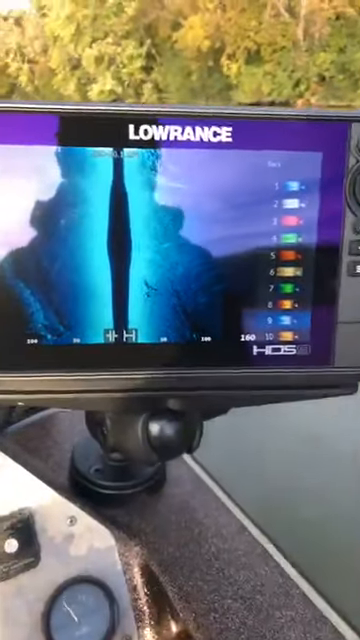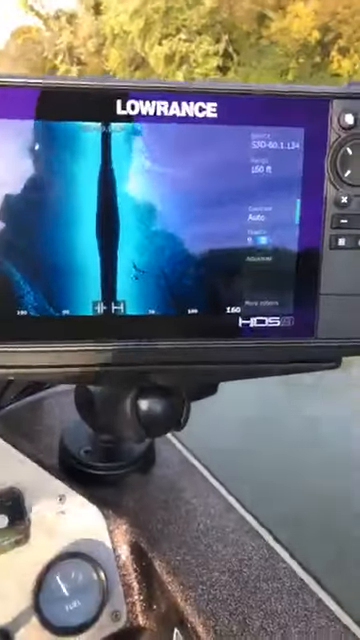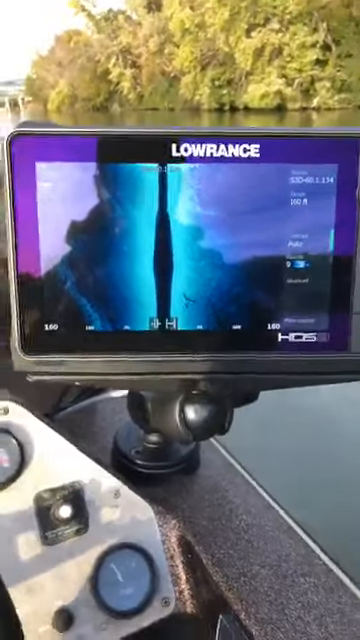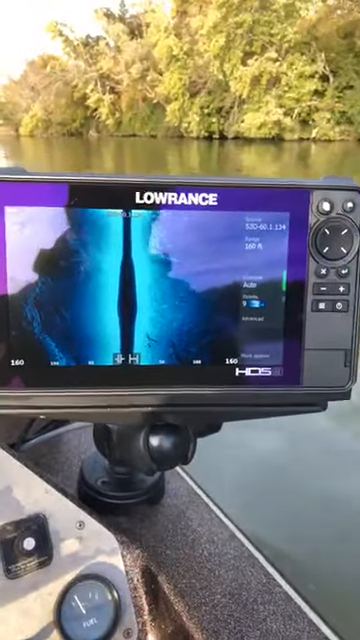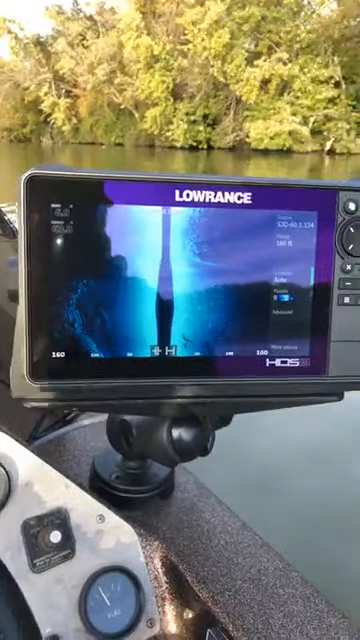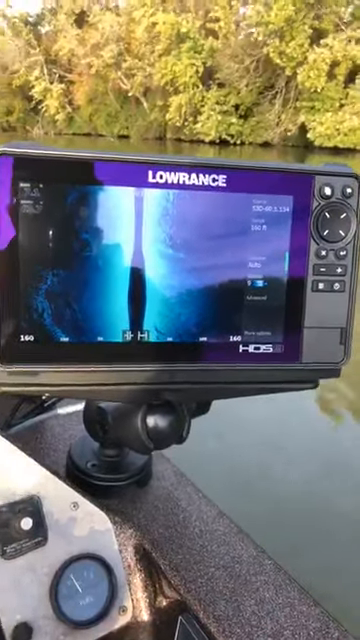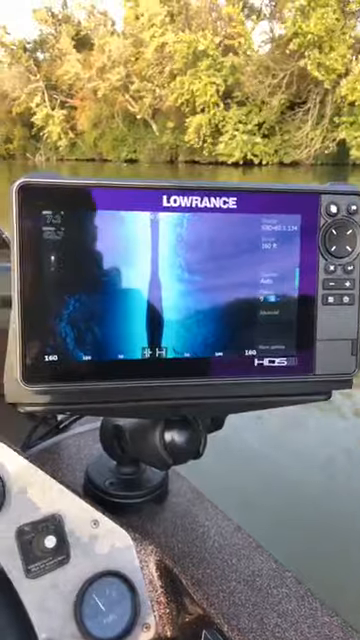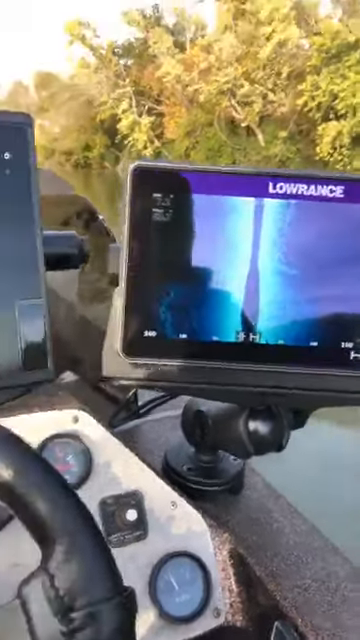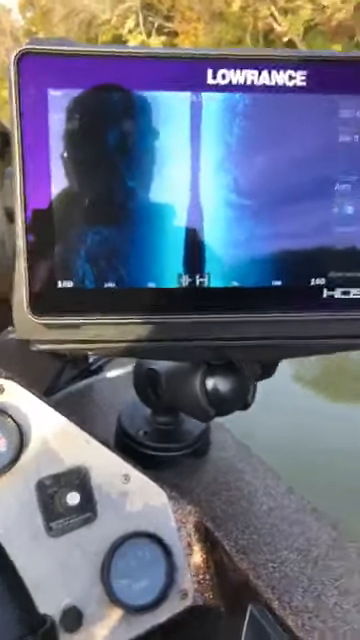One of my new favorite palettes, the blue. So this is going to come with an active imaging 3-in-1, basically an enhanced total scan. The elements are different, so you're going to get better width as well as clarity. They're also going to have an active imaging 3D transducer that I'm pretty sure will plug directly to the back of the live units. On the back of the live units, you've got channel 1 and channel 2. Both of them are 9-pin sonar ports. So we'll go ahead and give you a peek at the back of it.